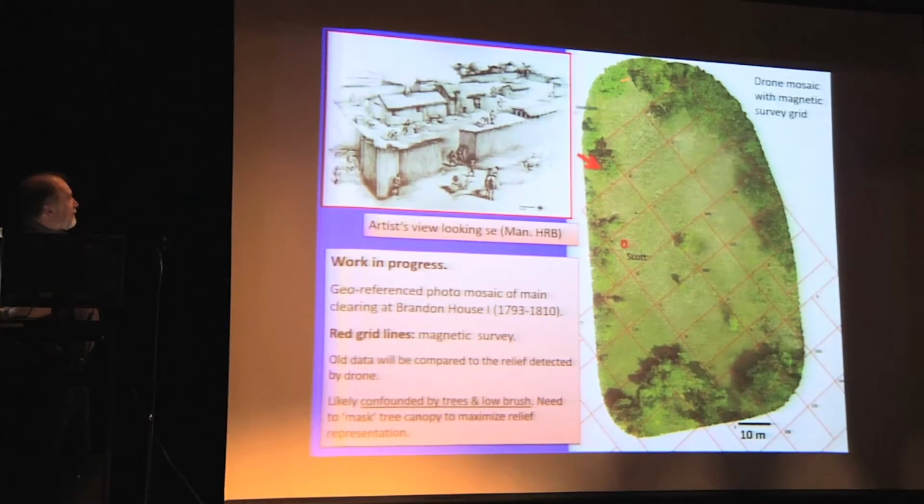This is the flight over Brandon House 1. The red boxes you see define the geophysical survey blocks. Future work will involve trying to take that 1980s data, superimpose it on top, and see if the drone can detect what I was seeing on the ground, and also whether my mapping and cartography from 1983 was actually accurate.